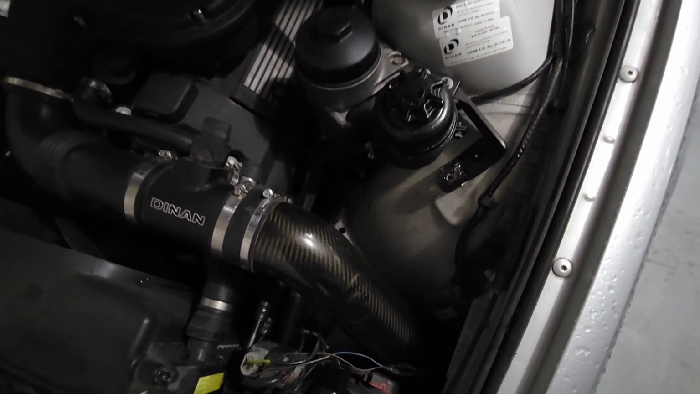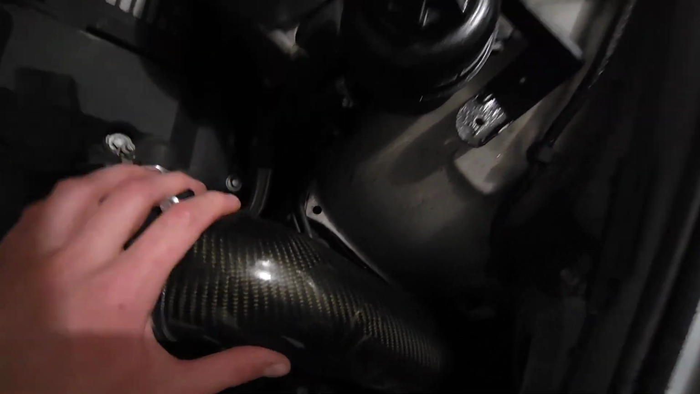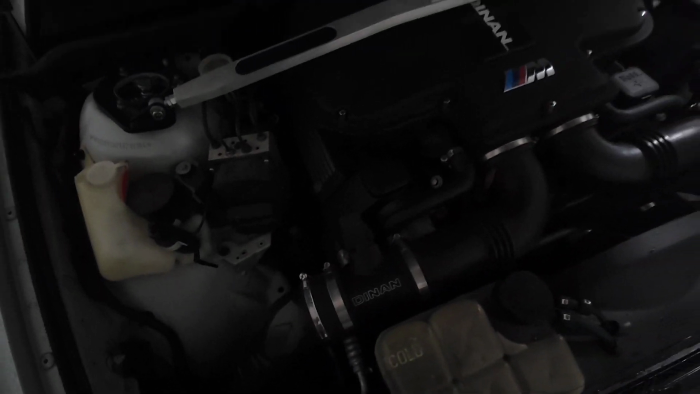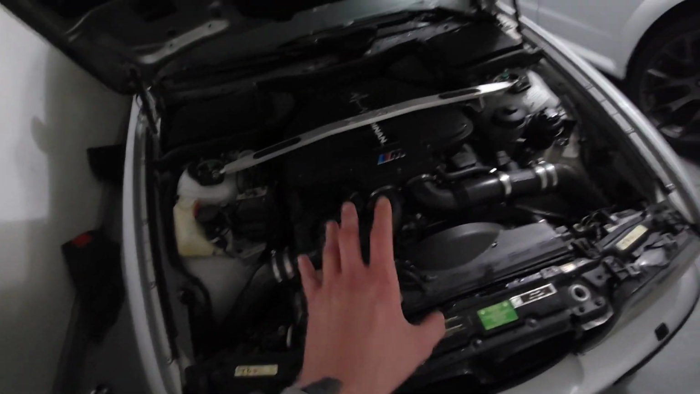Well, I guess not nothing, huh? It's a little wet over here. But the actual intake, all this stuff, all the lighting is dry. Everything's pretty much dry in here. There's no water on this side or anything. Obviously, it did come up through the headers and a little bit under that. But this car has full trays under everywhere, so I'm really not worried. It has everything guarding the intake.